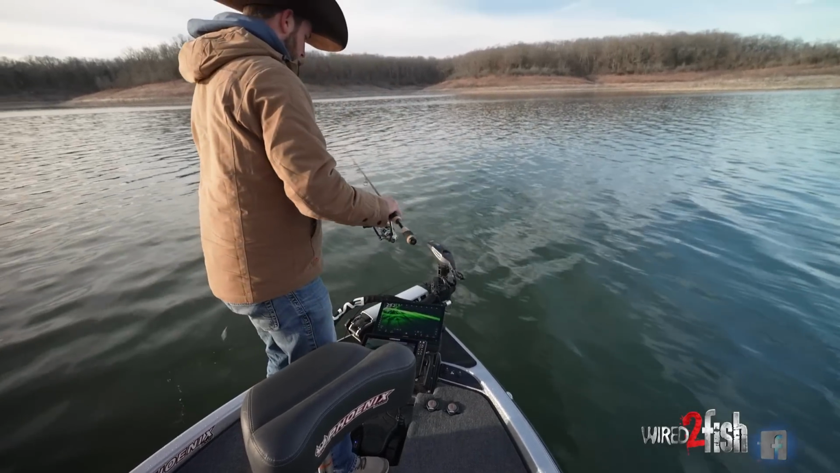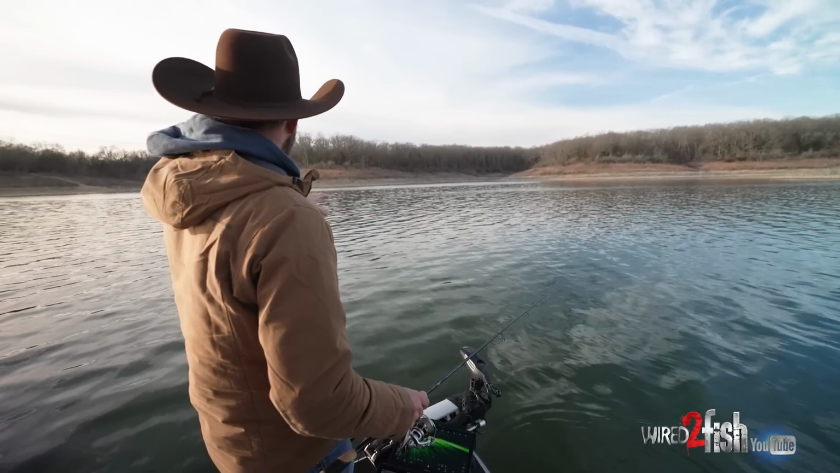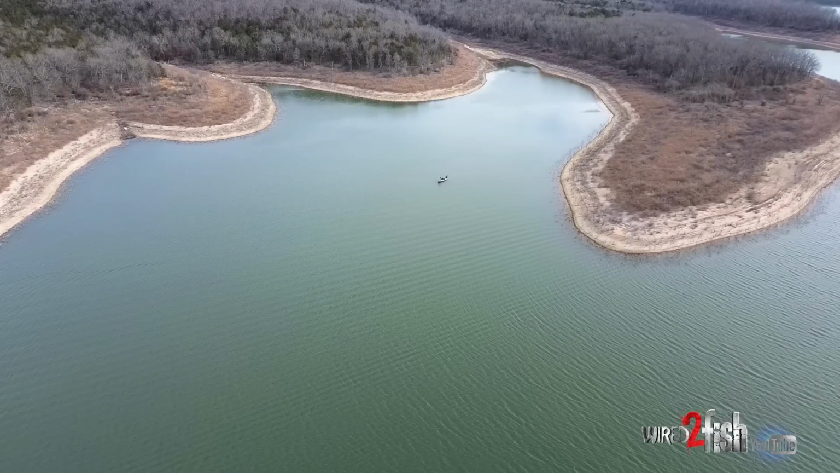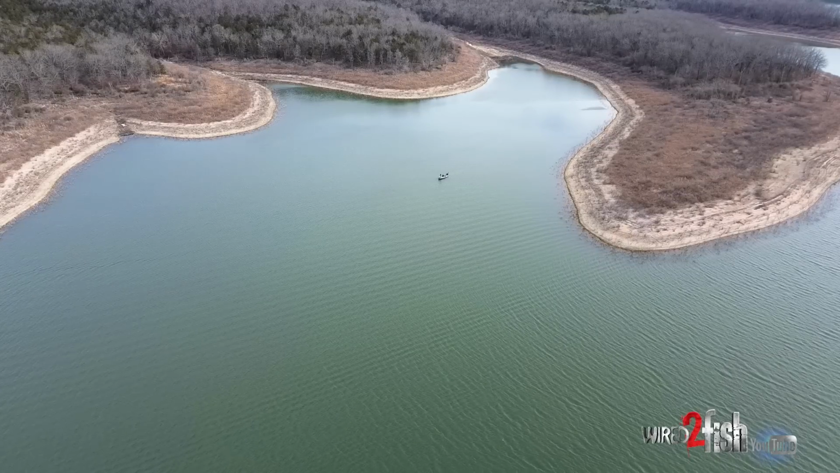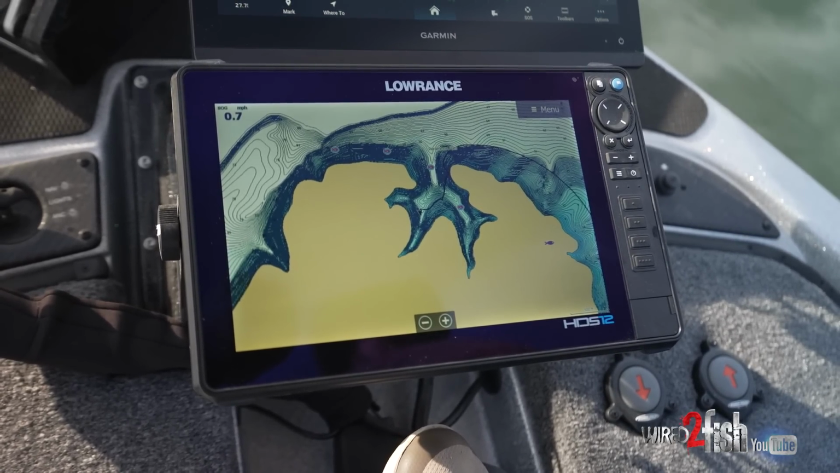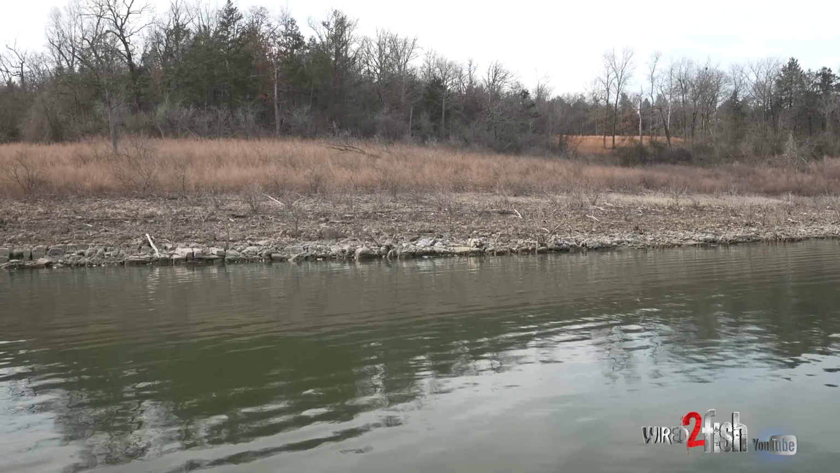I just kind of pulled in right here around this point. What I'm suspecting to see, especially on our lakes here and in the backs of some of these pockets and stuff, you're gonna see balls of shad. We're kind of far up a river on this particular lake. I'm on kind of the inside, the flatter banks. I look at the rocks on the banks. Usually this bank right here has got some really good rock on it.